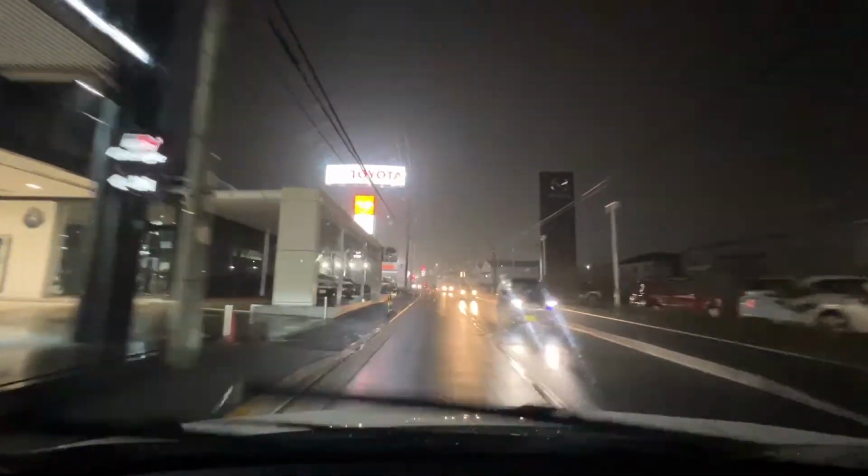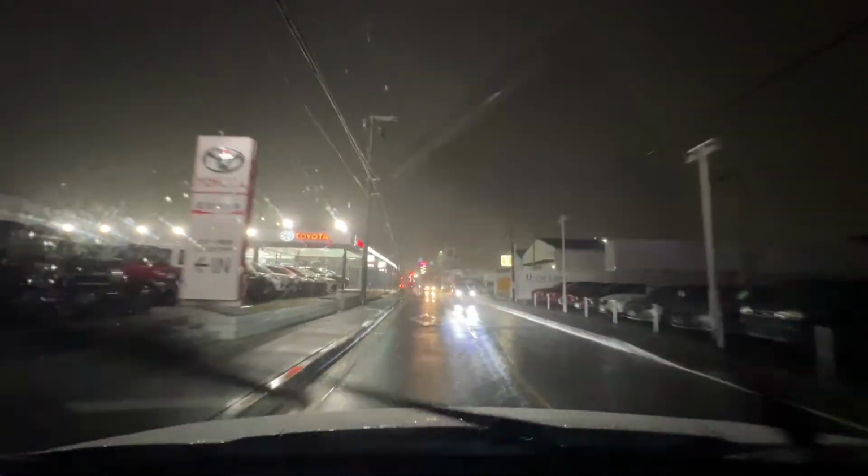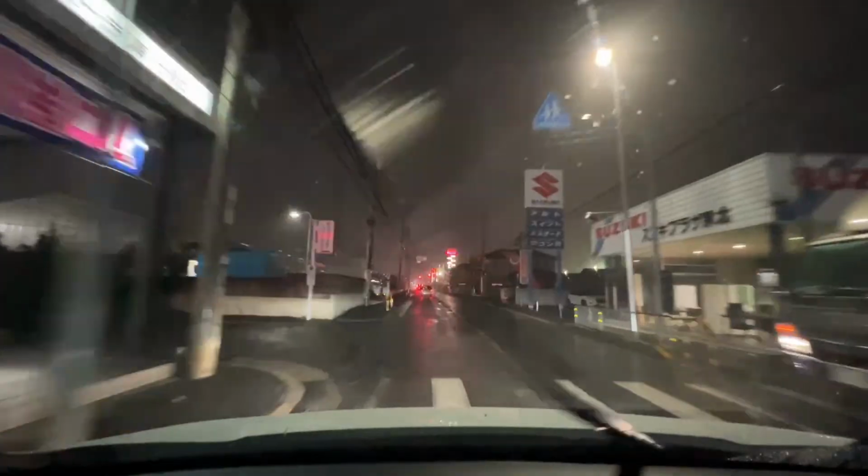Back to Mazda and the Toyota dealerships. I actually came to this Toyota dealership to look for a car when we started our family, but we settled on Honda.